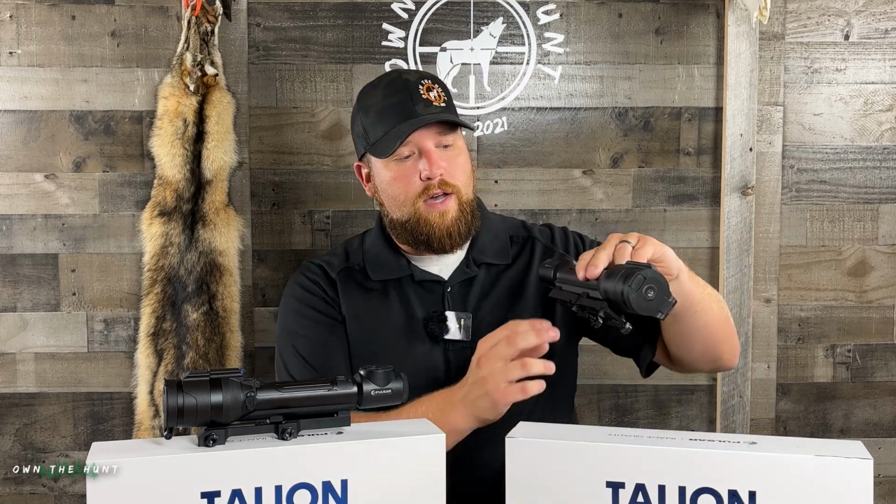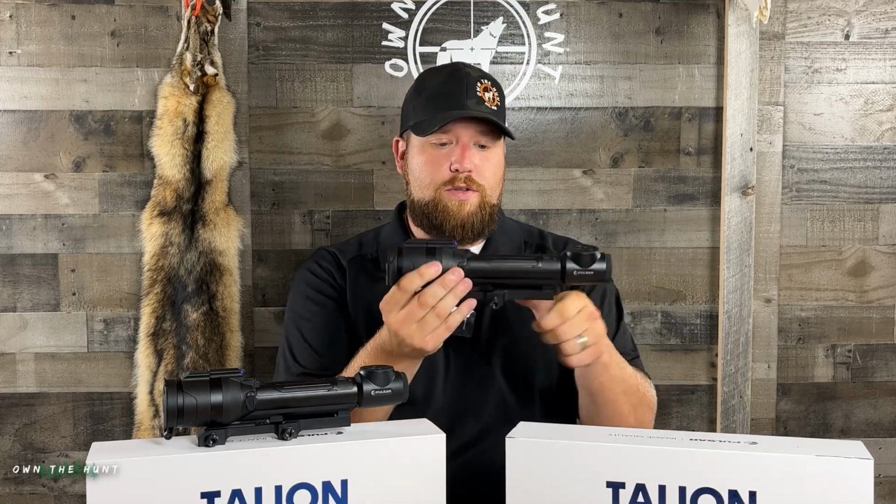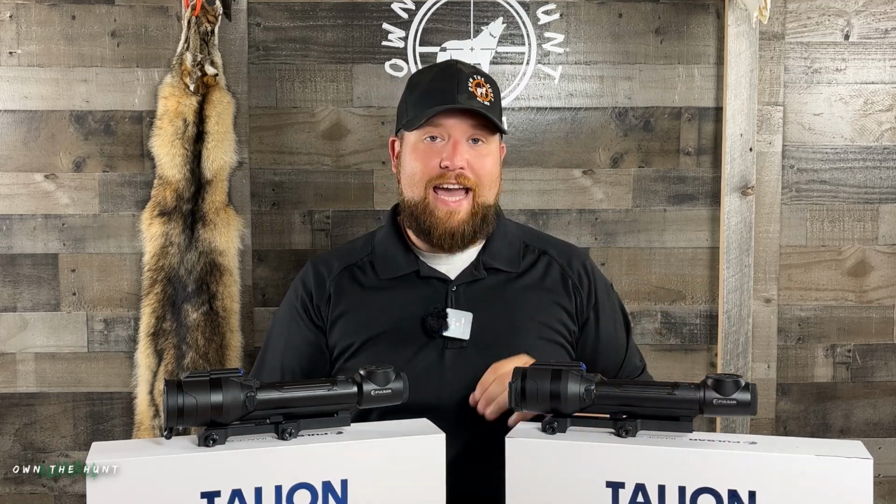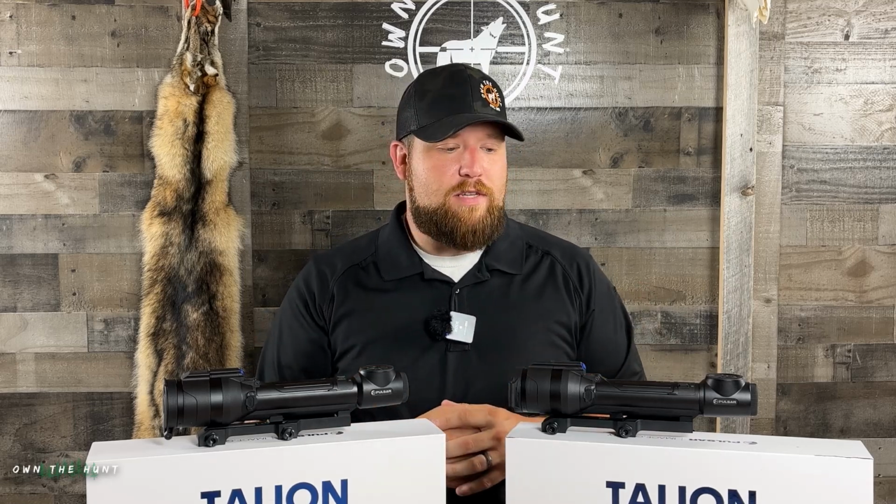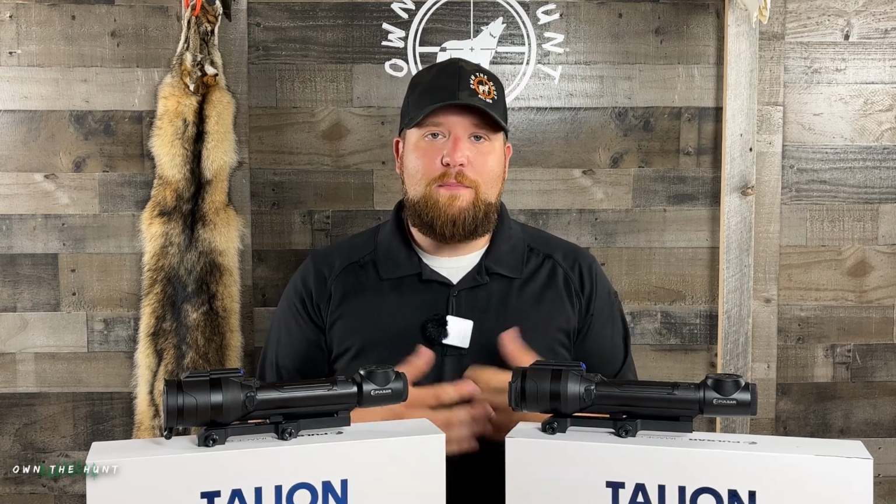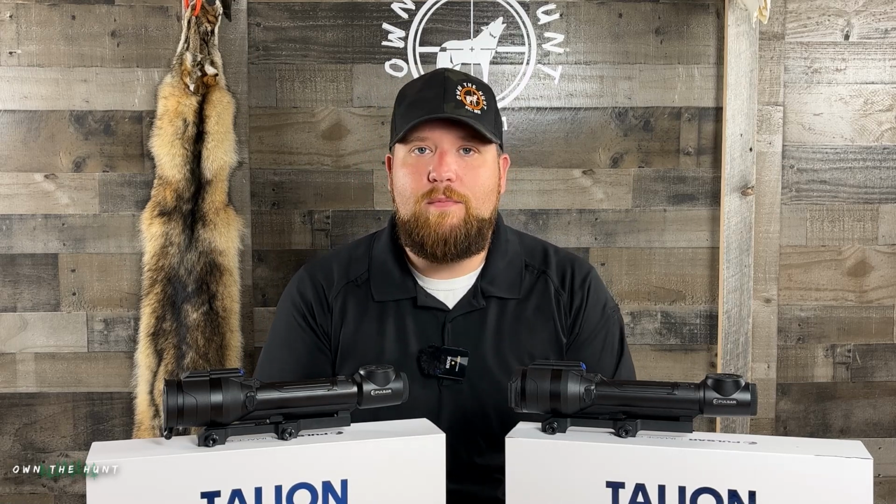The units both come with a mount. A lot of people say these mounts are nothing special. Well, that's true. They're really nothing special. But here's the cool thing. At least they come with a mount, you guys. When I bought my Thermion, it had no rings, no type of mount. And I was pretty bummed that I had to go out and buy an expensive mount to put it on my rifle. I suppose that's no different than when you buy a nice traditional glass scope. However, with the price point of some of these scopes, I'd like to see them all come with a mount of some sort.